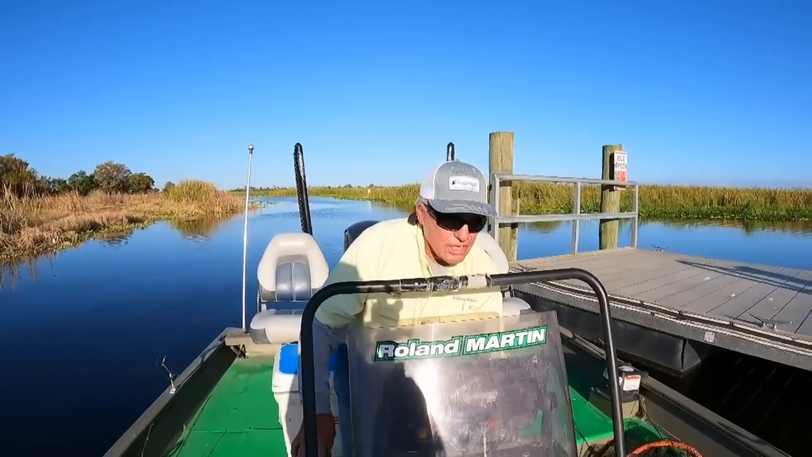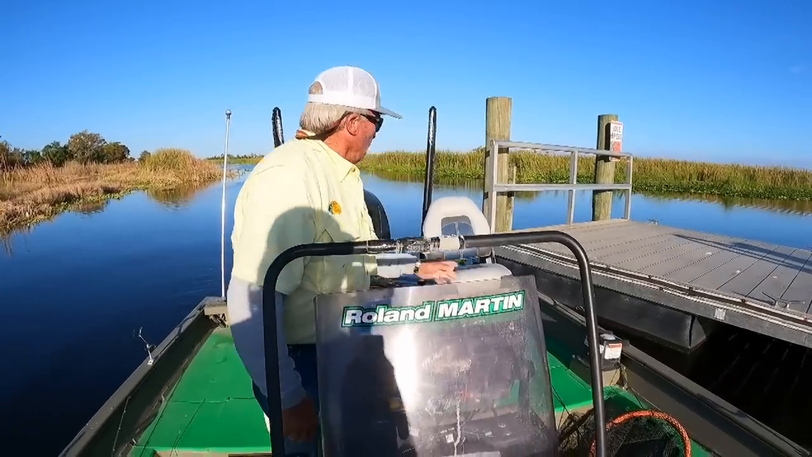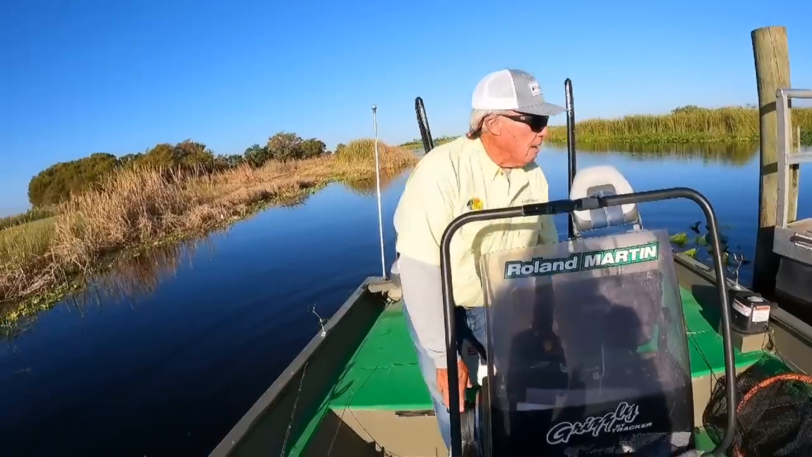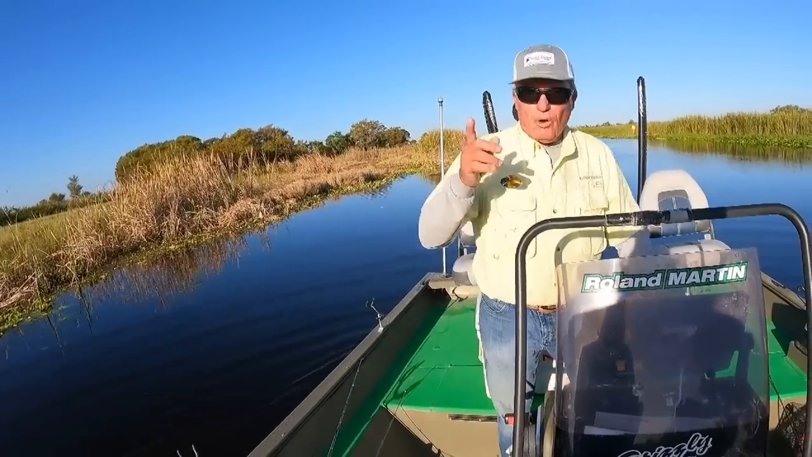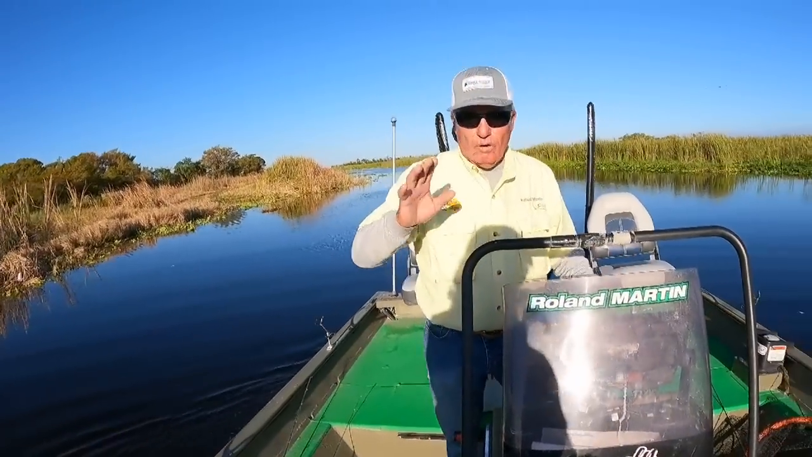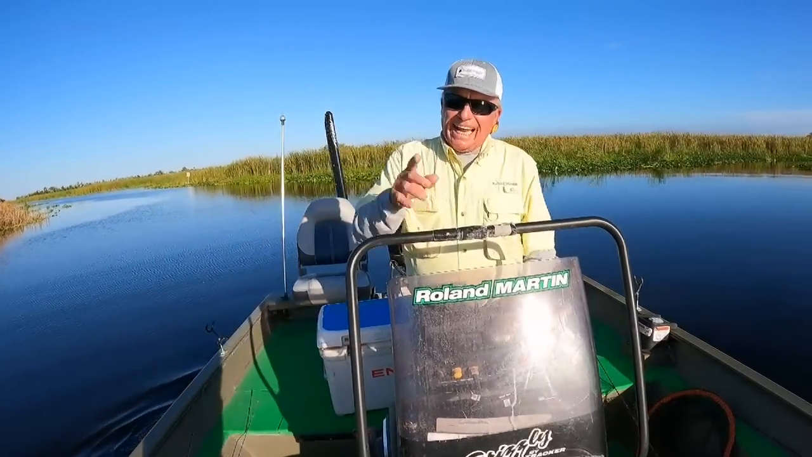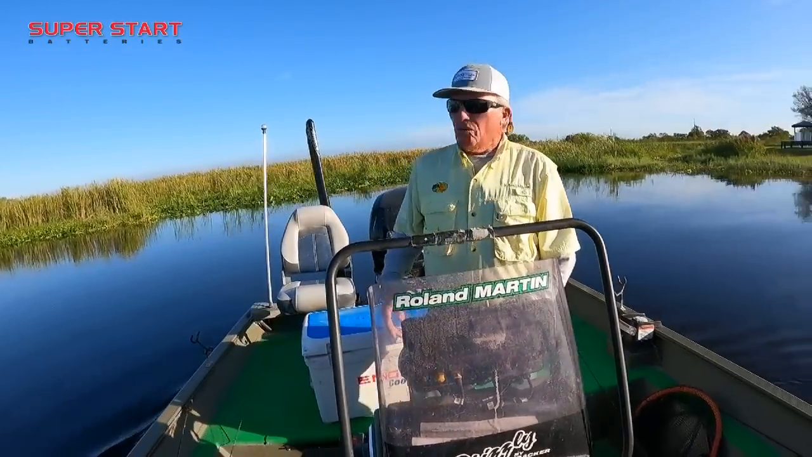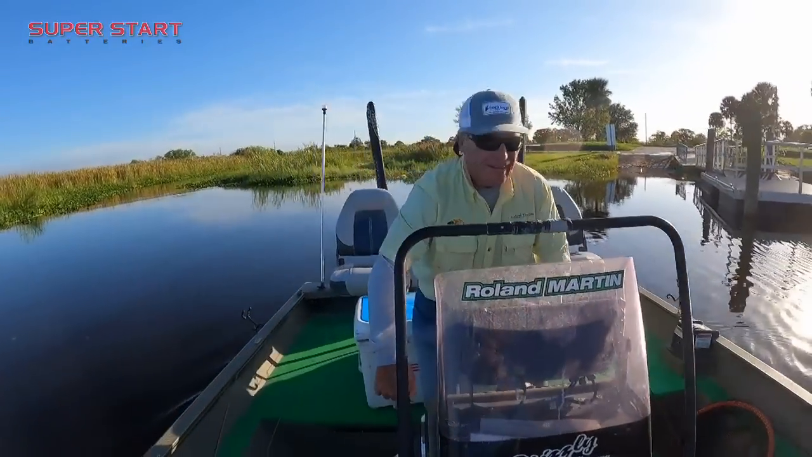I've got my 2072, my little Tracker boat, and it's all set up with my Power-Pole. I have my trolling motor that has anchor mode so I can hold in position, and it has the Lowrance Active Target 2, and that's so important. I'm not a crappie expert, but that Active Target 2 has made me an expert. If you watch what I'm doing, you can be an expert as well. Okay, let's take off.